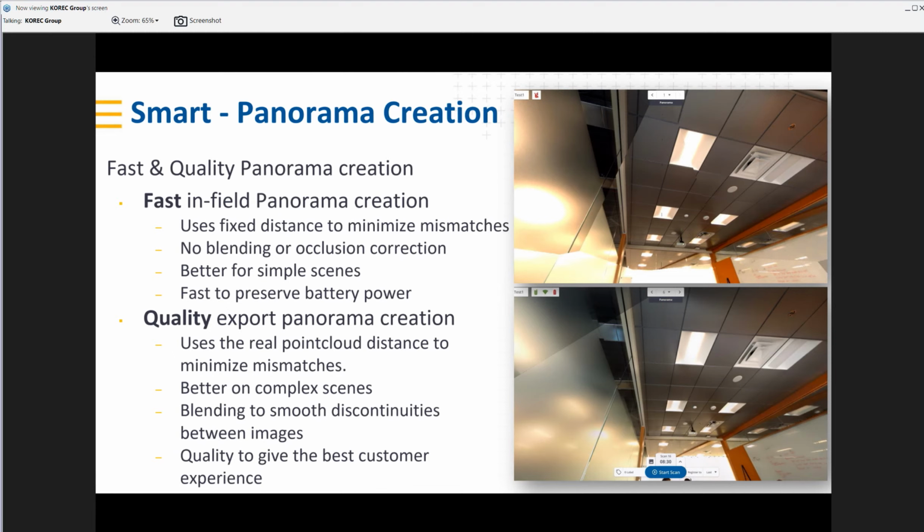Now, in the pursuit of efficiency and speed and preserving of battery power, what Perspective will do is give us a fast in-field panorama creation. That allows us to have confidence that we've collected the imagery that we need, we may be adding annotations to that imagery as well. We reserve the quality panorama creation, so should you want to use those as a standalone deliverable, we reserve that for the export and the finalization of the project.